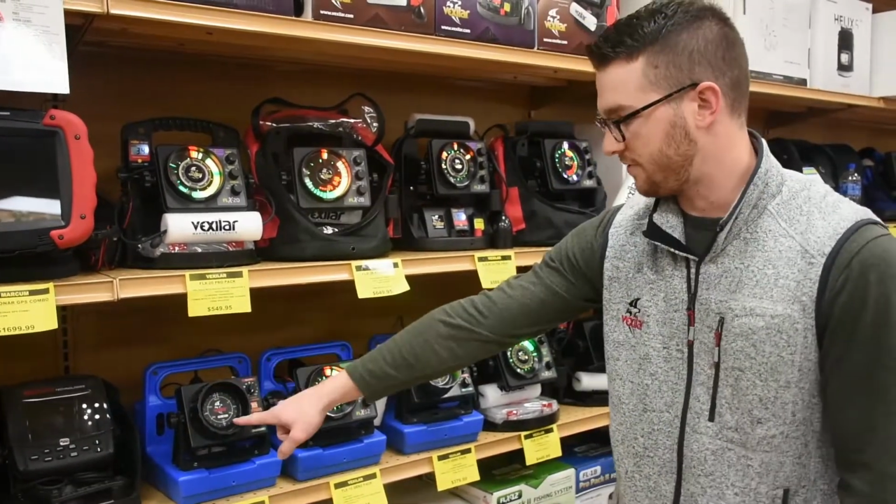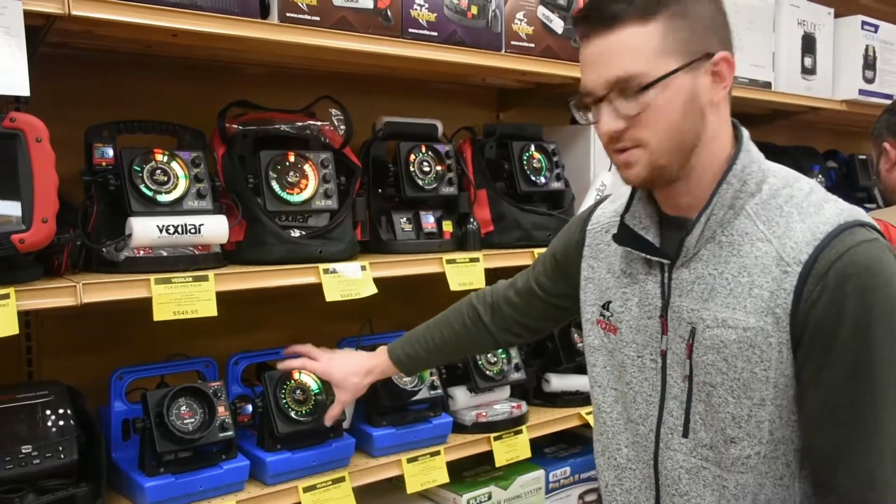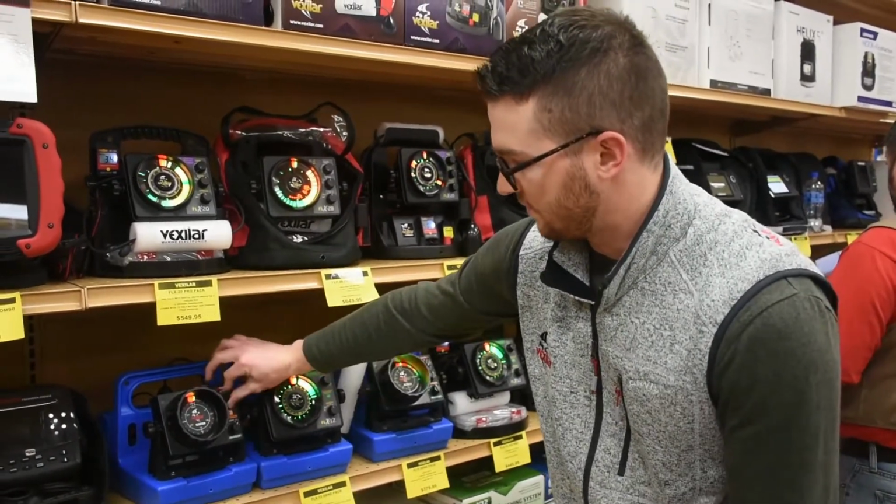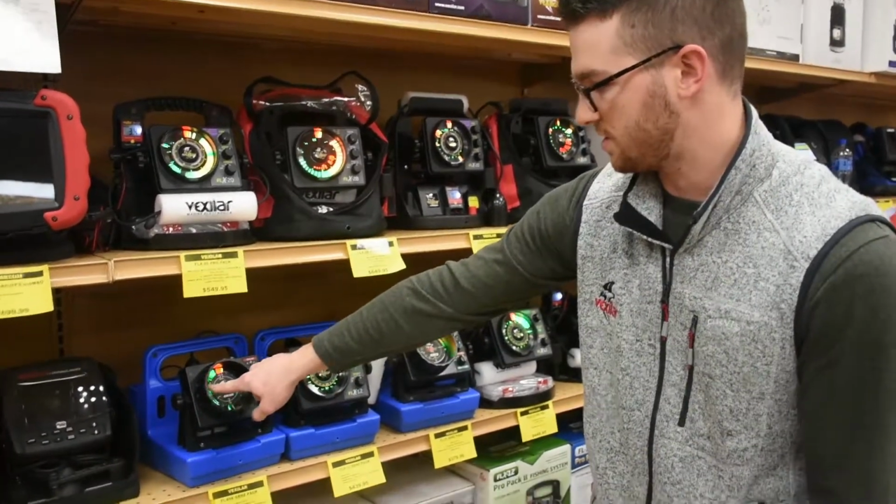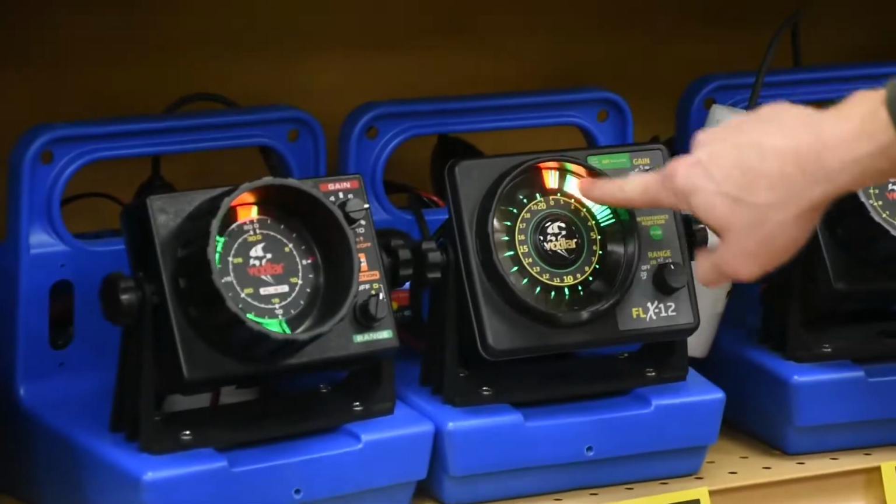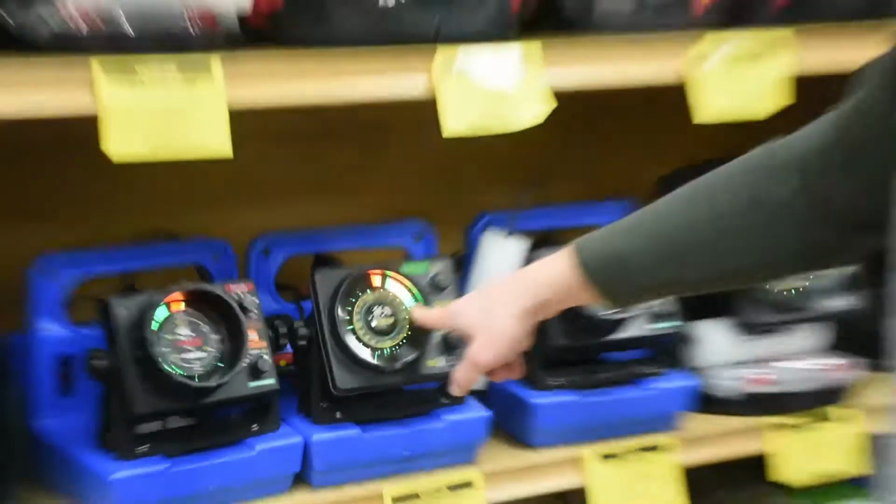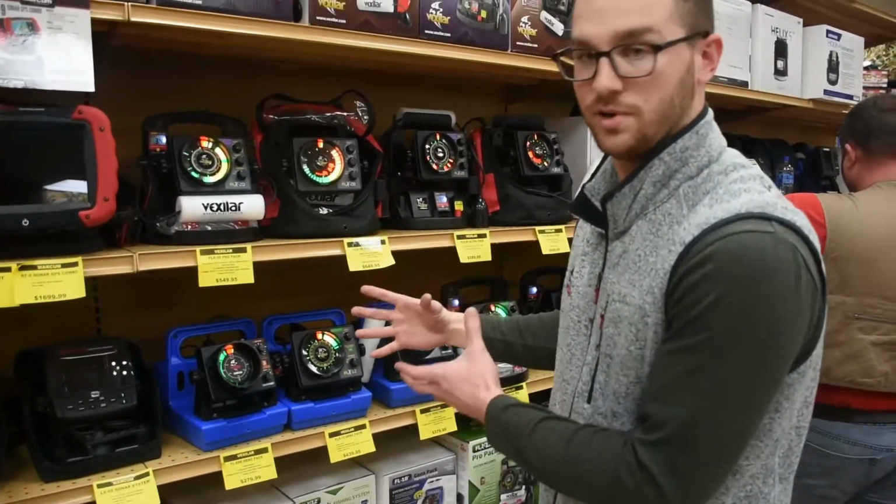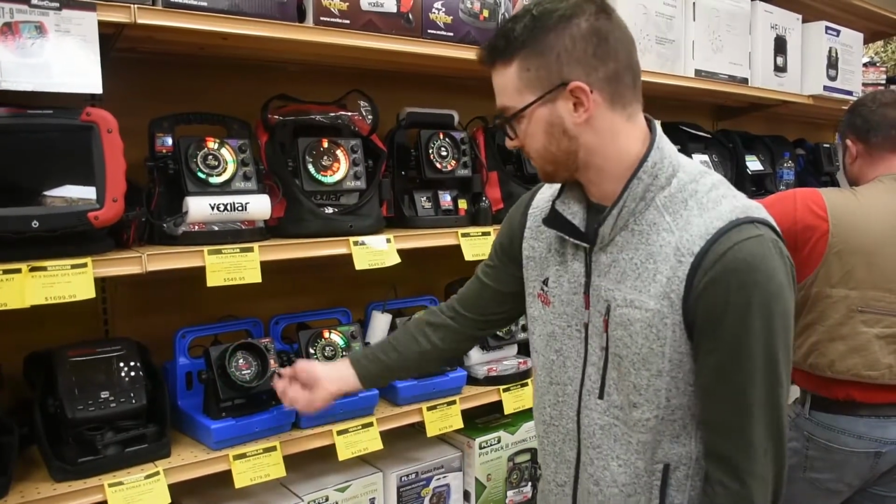Moving up from the FL8, you have the FLX12, and that X means that the unit is brushless. So visually, you can tell the difference between a unit with brushes and a unit without brushes. The LED lights are much brighter on a brushless unit, and you can also have a lot more features on a unit that does not have brushes. So it's a lot brighter, a lot more crisp as well.